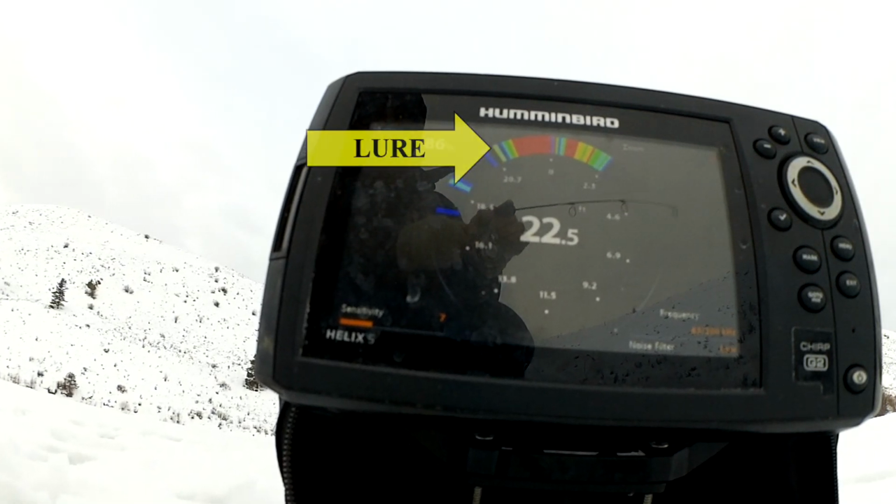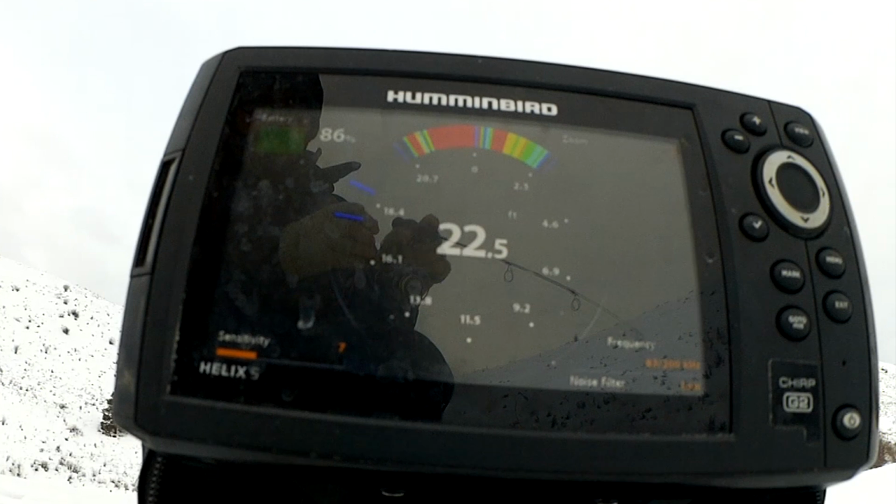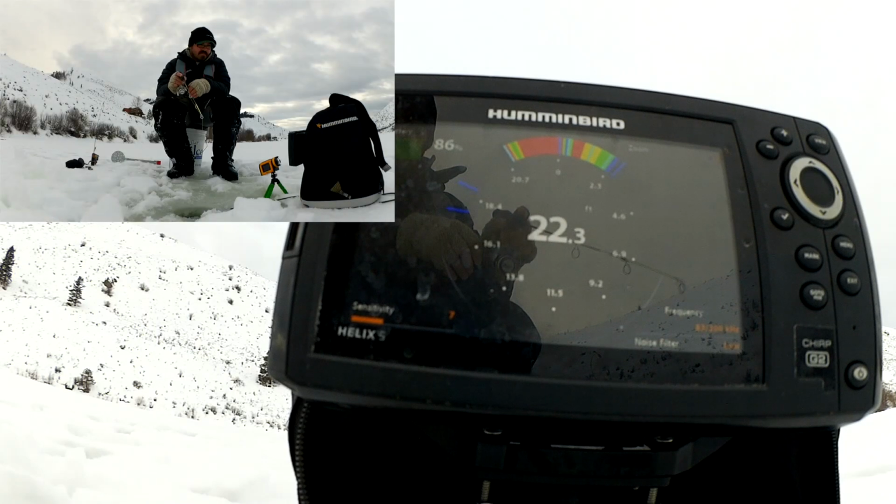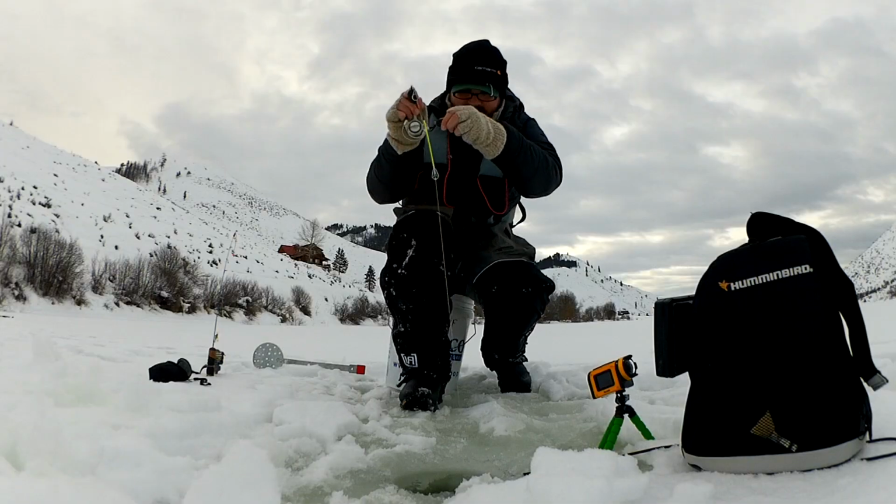Had to slow this down, but you can see as I drop the jig to the bottom, a fish appears and then quickly follows the jig down to the bottom. There's fish, got him. Saw that one on the bottom there.